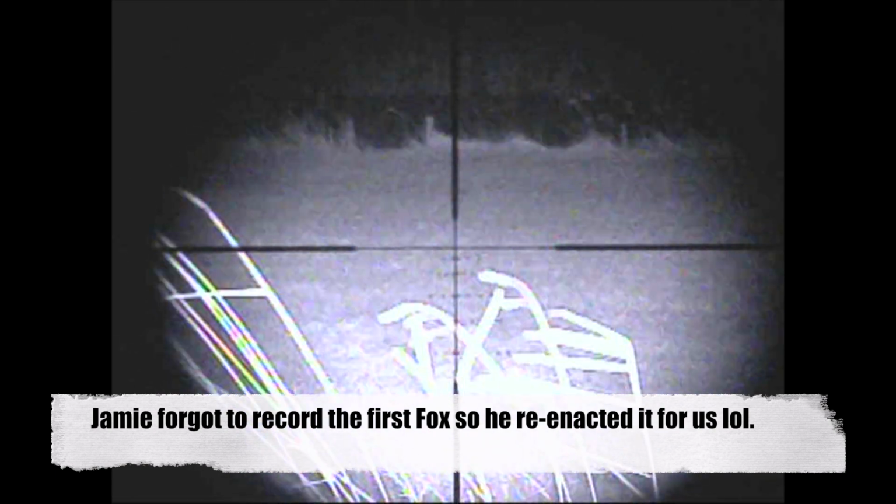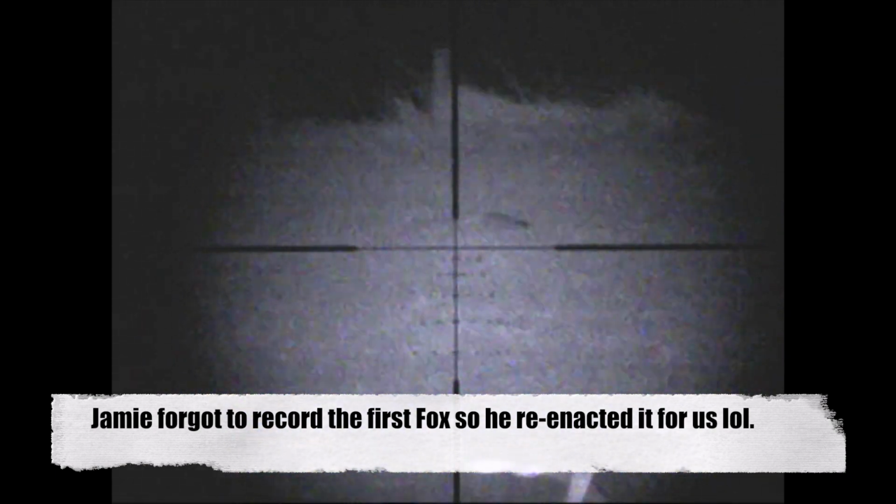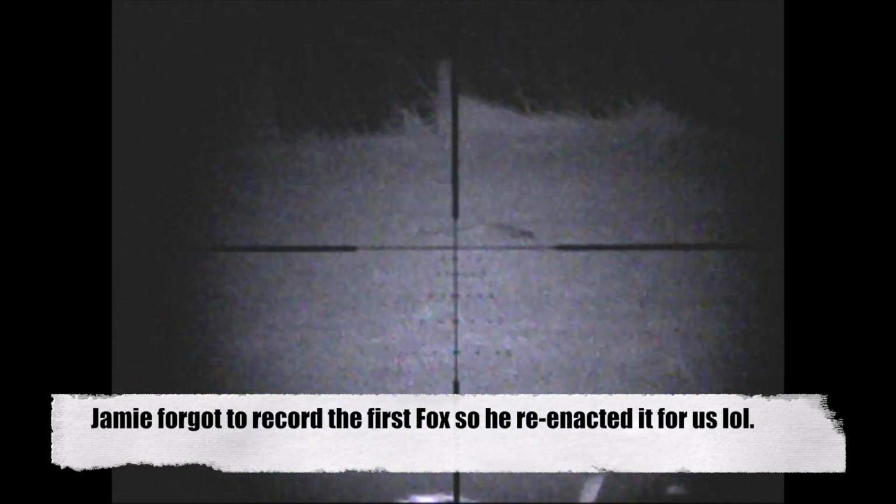Jamie on the back of the Land Rover, with a slightly higher elevated position, was able to scan over the field hedges, not wanting to get the back dirty. We had a brand new mat as well. The good news is we got ourselves a fox. The bad news is we didn't manage to get it on camera, so Jamie reenacted it for us. Bang.